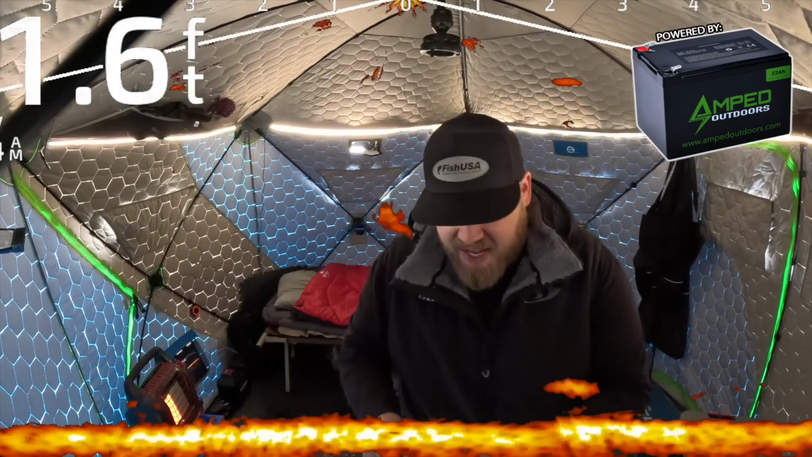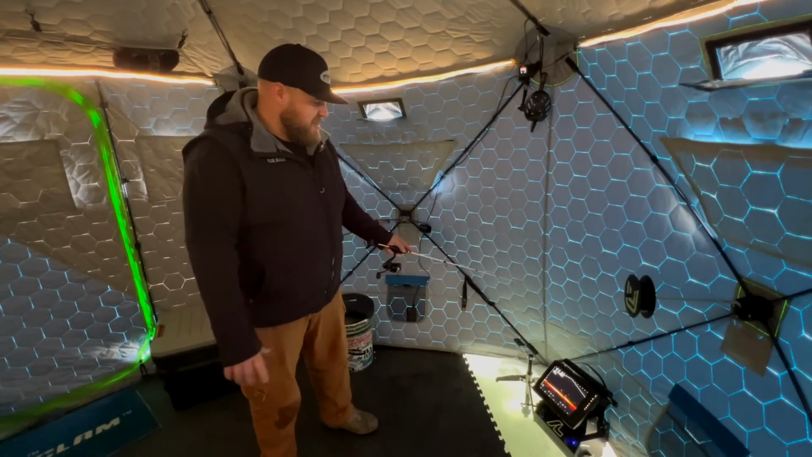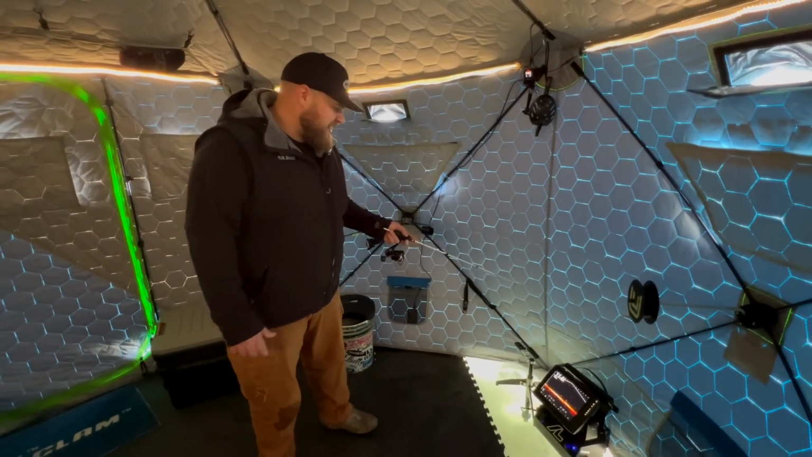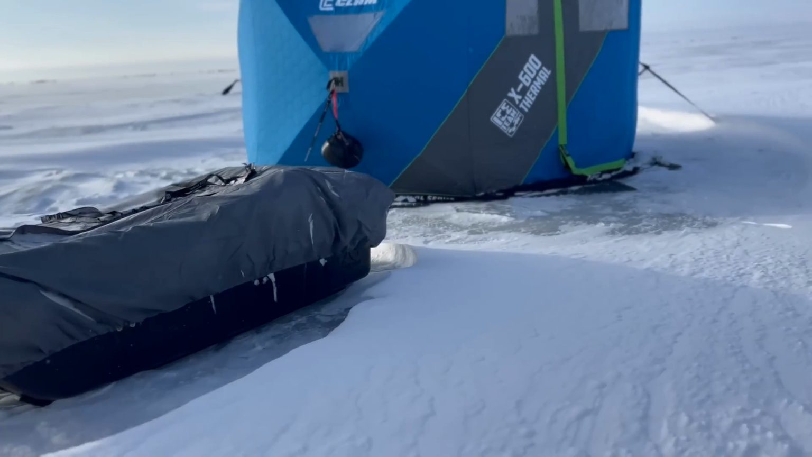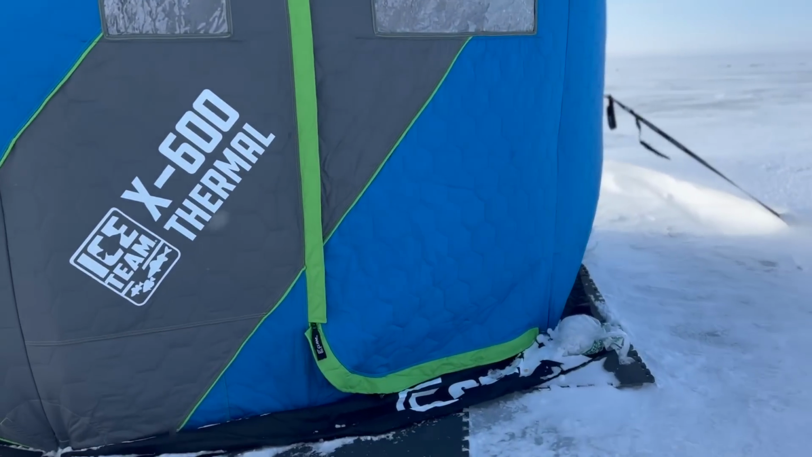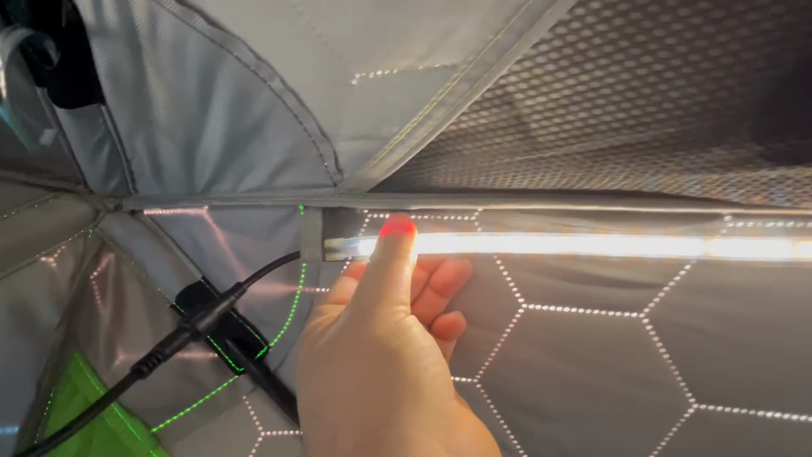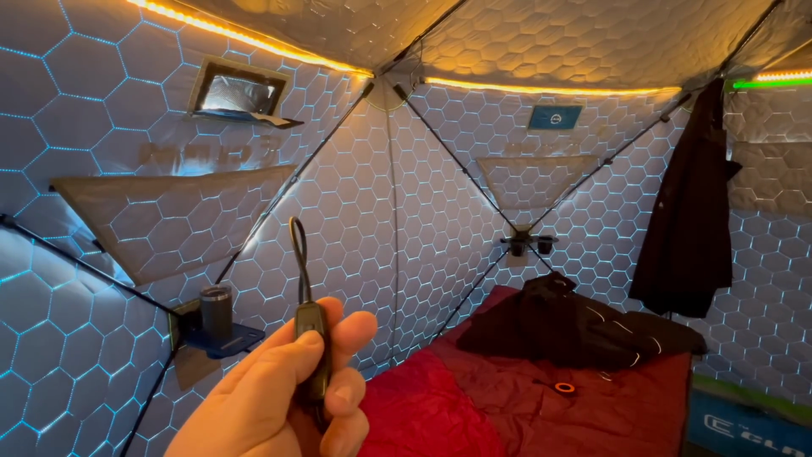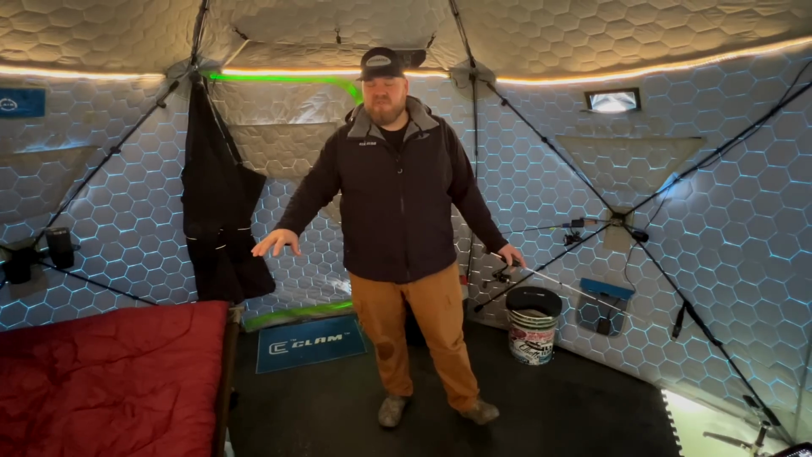How cool is that? All right, I had to call in some reinforcements to hold the camera because I was so rudely interrupted by that crappie. I just was gonna give you a quick rundown of the ice camping setup. This is a Clam X600. It's got the Aurora lights around, hidden in mesh. They fold right up. You don't have to take anything apart. It is so slick. It's perfect size for ice camping, and everything I have is too big.